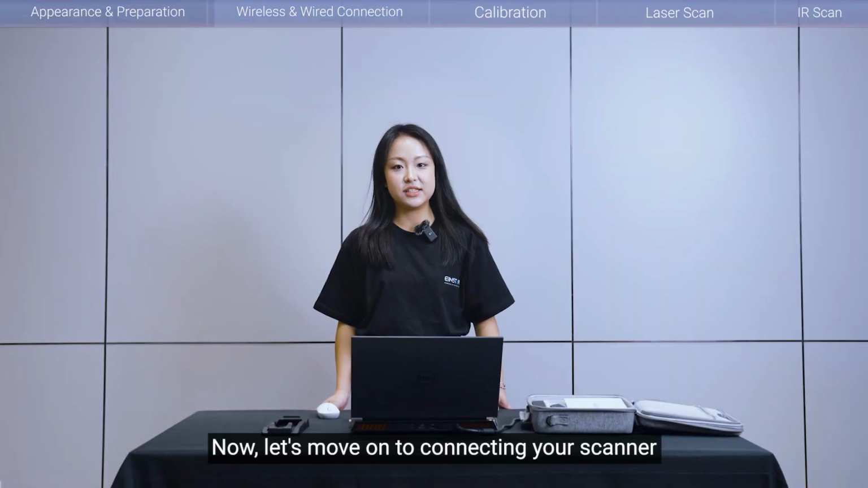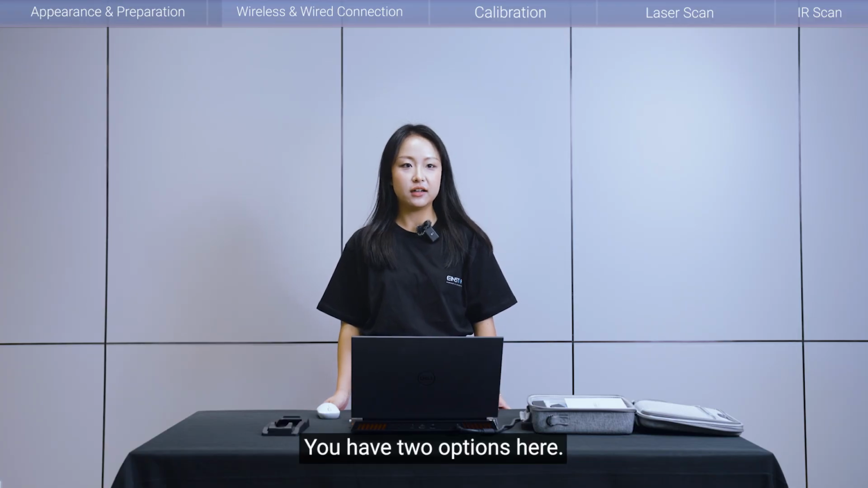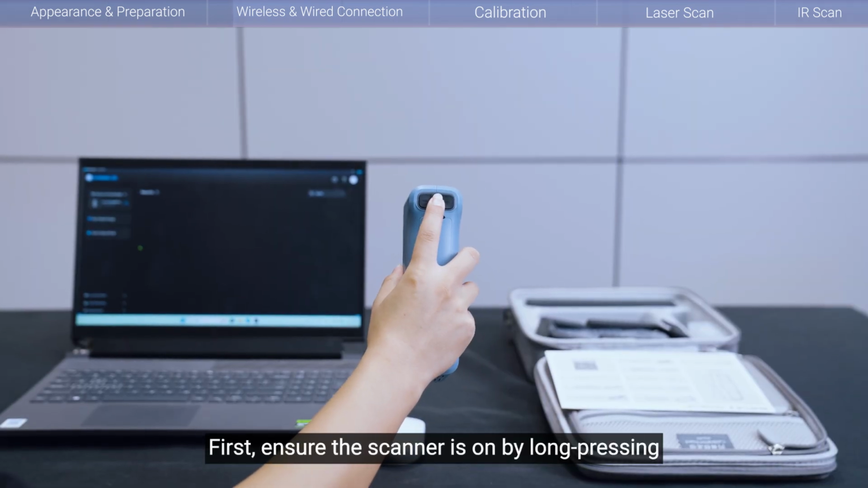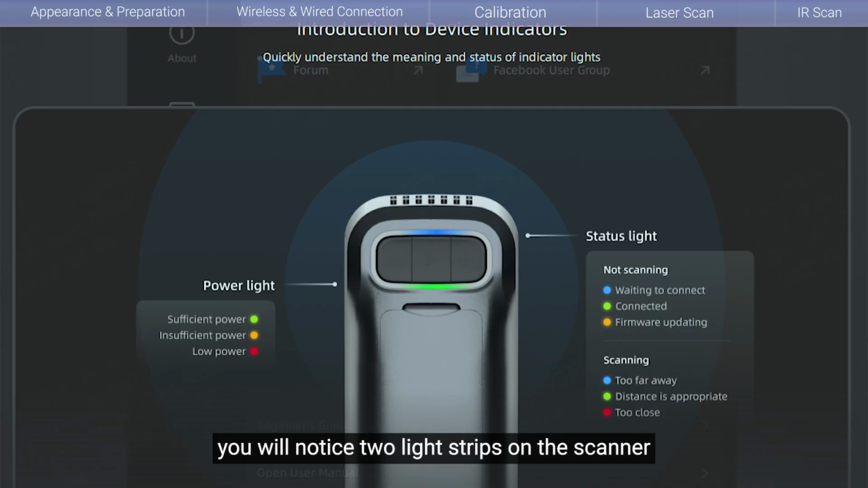Now, let's move on to connecting your scanner to the computer. You have two options here, a wireless connection or a wired one. We will start with wireless. First, ensure the scanner is on by long pressing the middle button on the device body here. You will notice two light stripes on the scanner. The above stripe acts as status indicator. When connecting and scanning, the lower stripe indicates the current power condition.